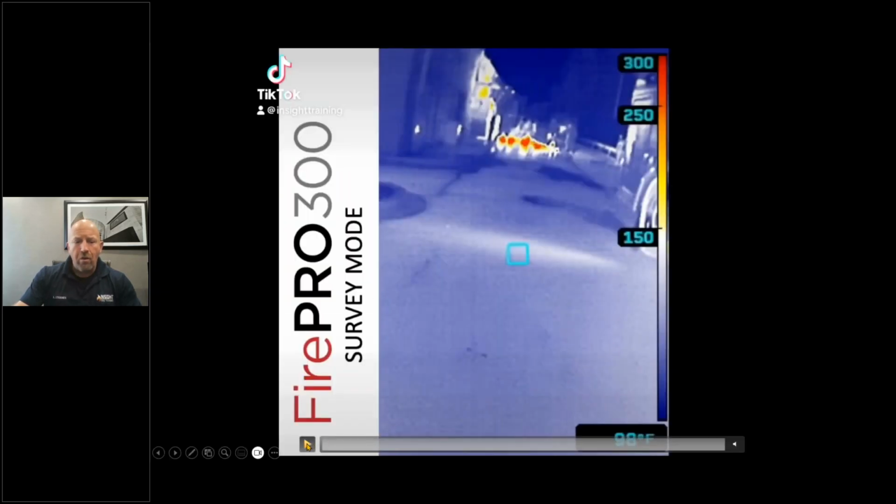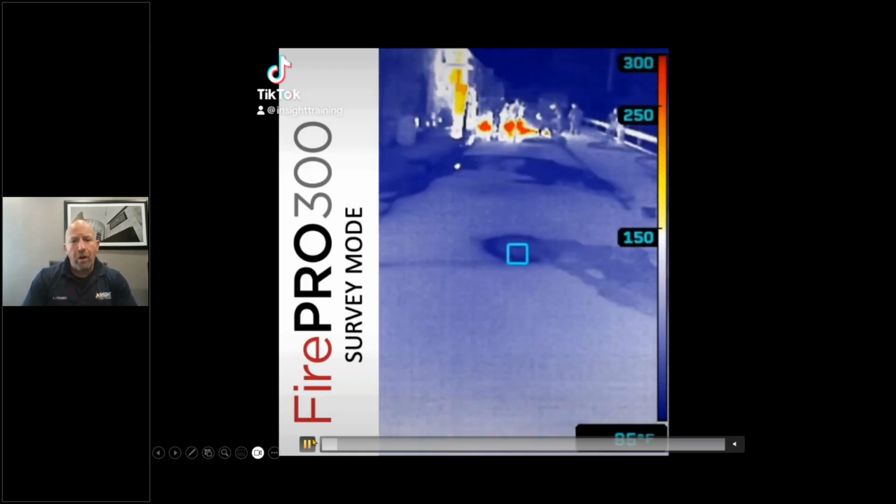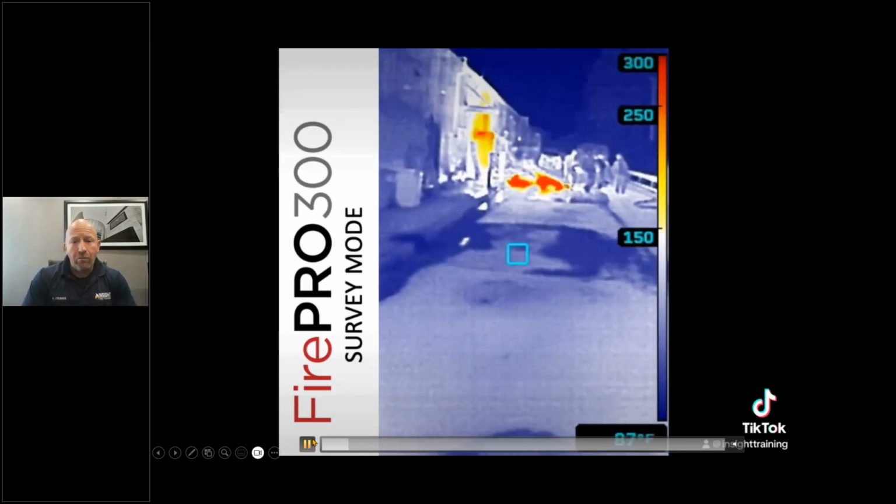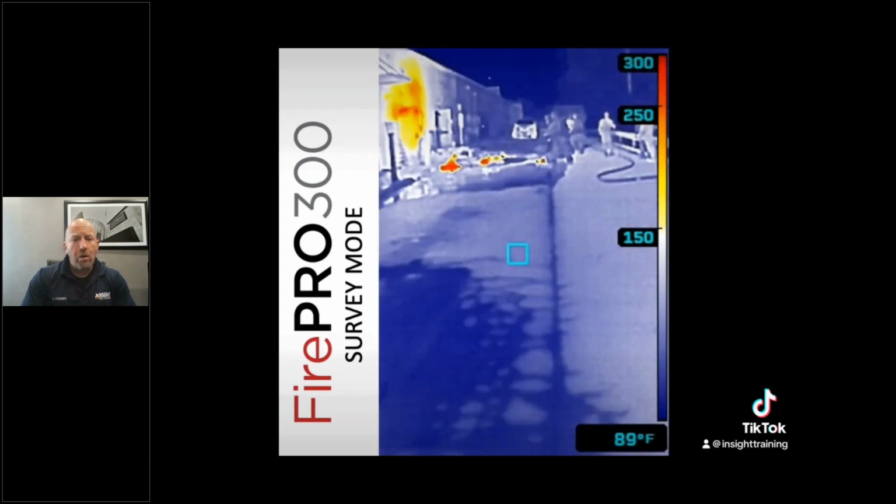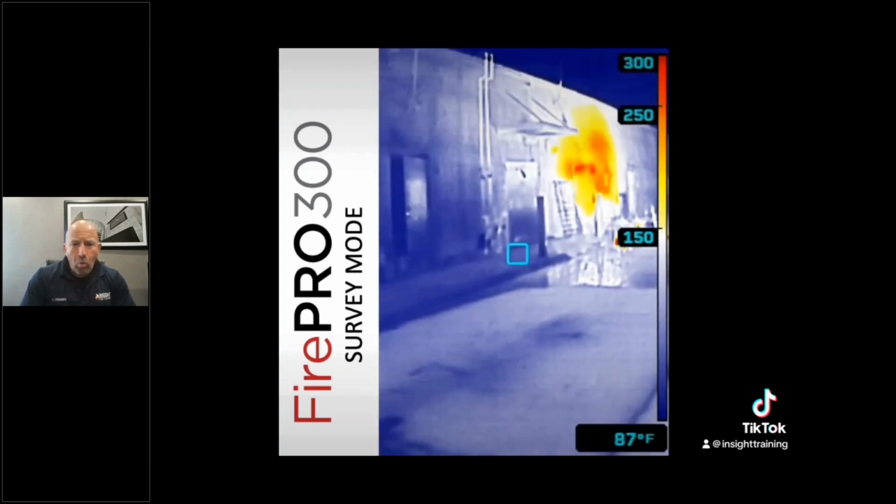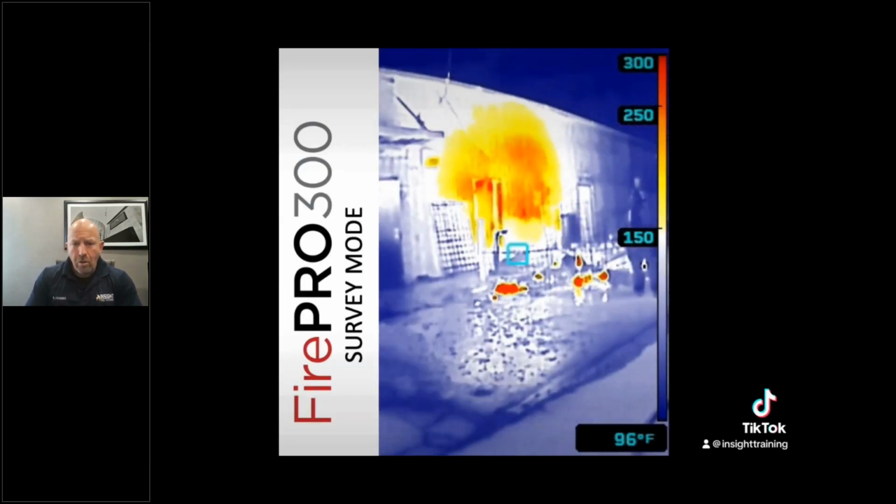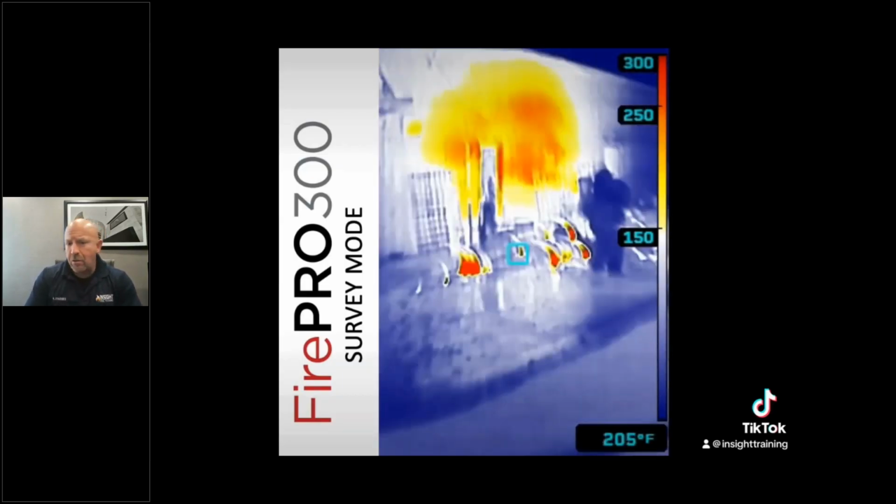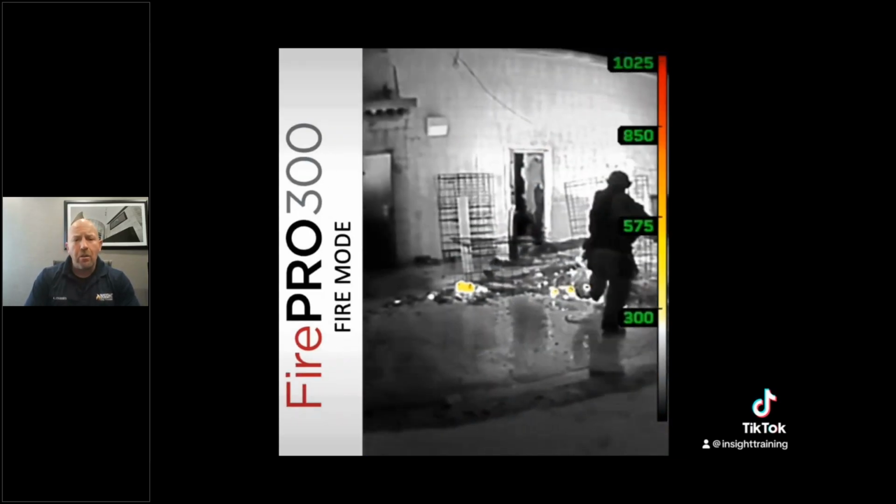Just like this survey mode versus TI basic picture, a grocery store fire where someone decided to set some boxes on fire outside of the building up against the wall. This is in survey mode. It is a block wall in the back. You can see the heat on the block wall, the masonry wall. You can see the remaining boxes and stuff that's on the ground that still needs to be cooled down. Watch what happens when we go to TI basic.